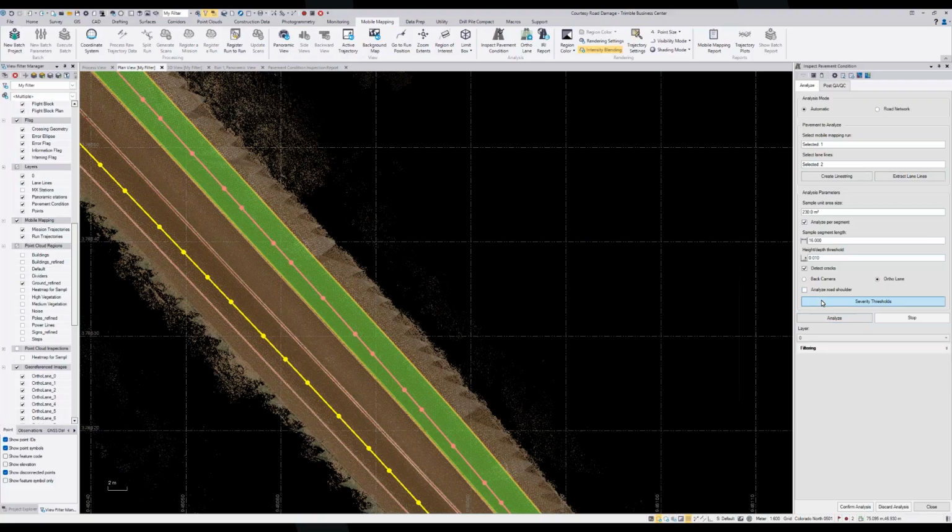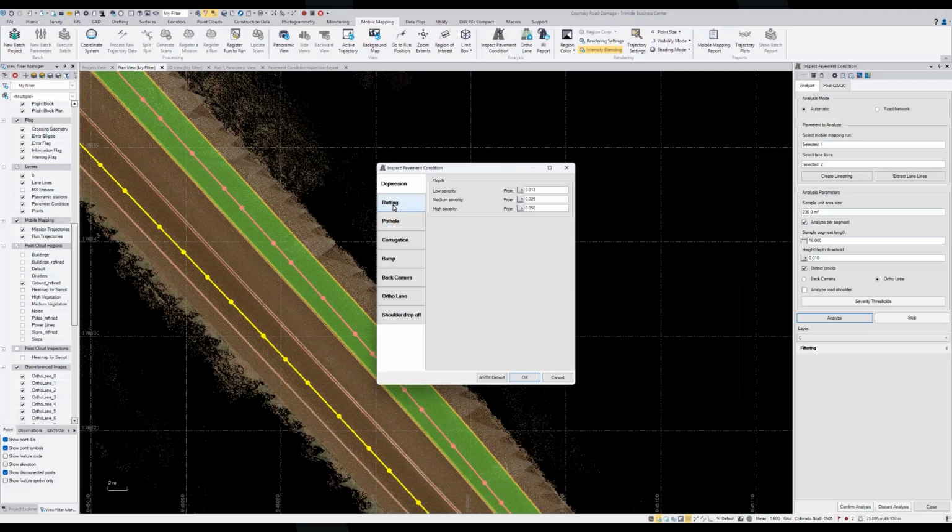So I'll uncheck that. We have some options in here for severity thresholds. So we can go through and select what size or tolerance for something like a pothole would be considered a high severity or a medium severity. One note though, is that if you go in and start editing these values, it's not technically PCI anymore. Since PCI is defined by an ASTM standard, these values have to be this to meet that standard to accommodate its requirements.